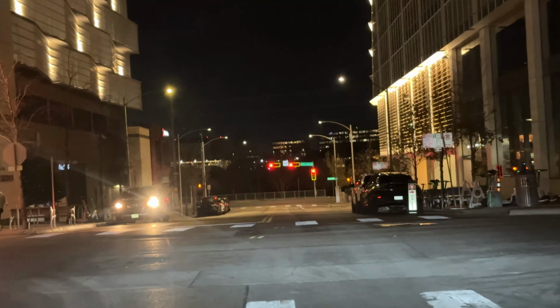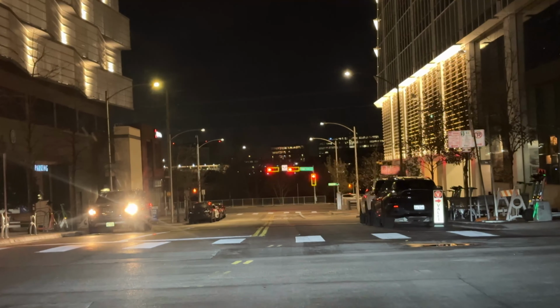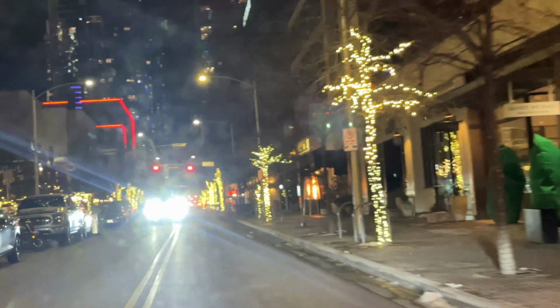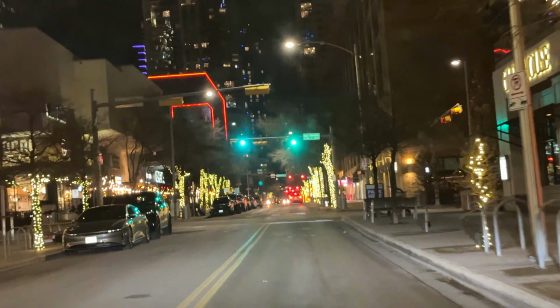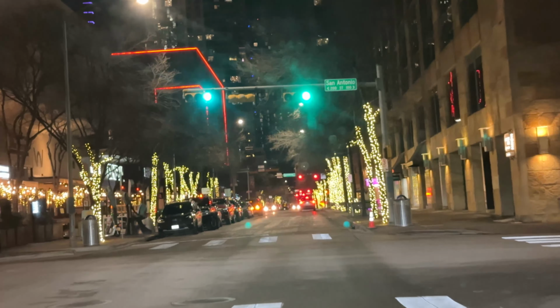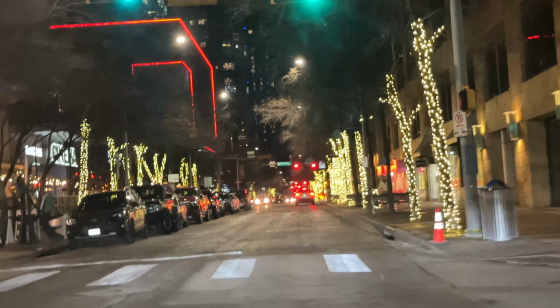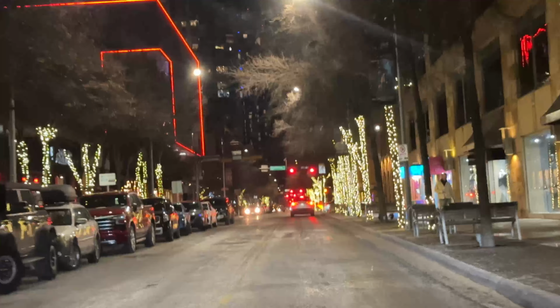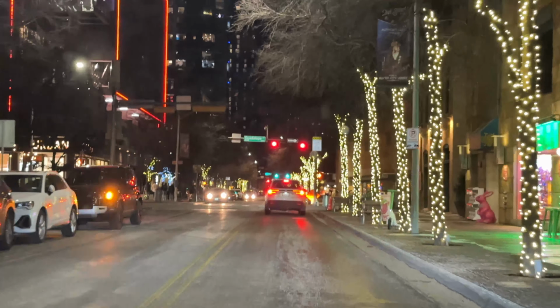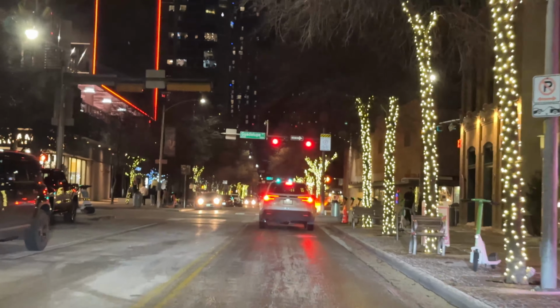and turned left on one of those roads, toward Austin Proper Hotel. So you can see not many cars, and usually even during the week, you see Austin at night busy with many cars, Uber drivers, people going out to eat, or visitors and stuff like that.